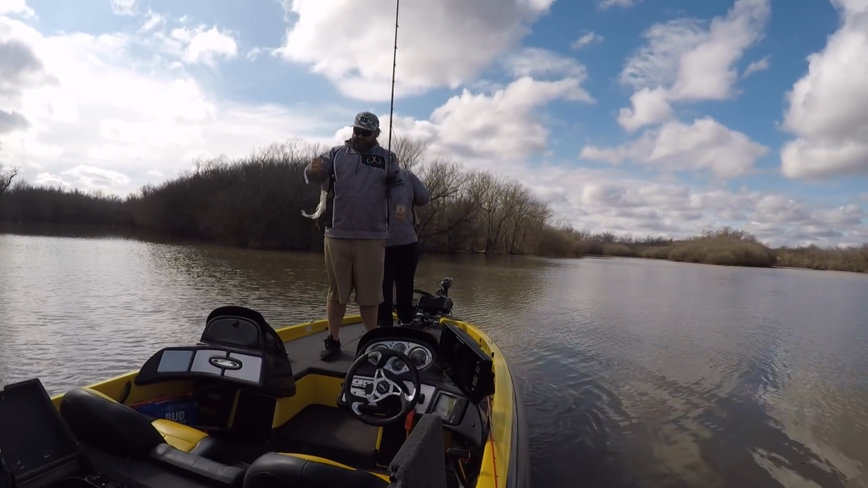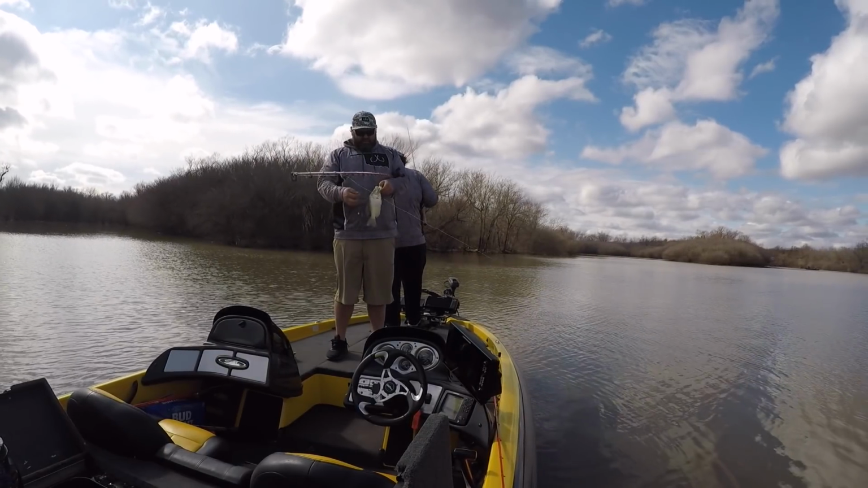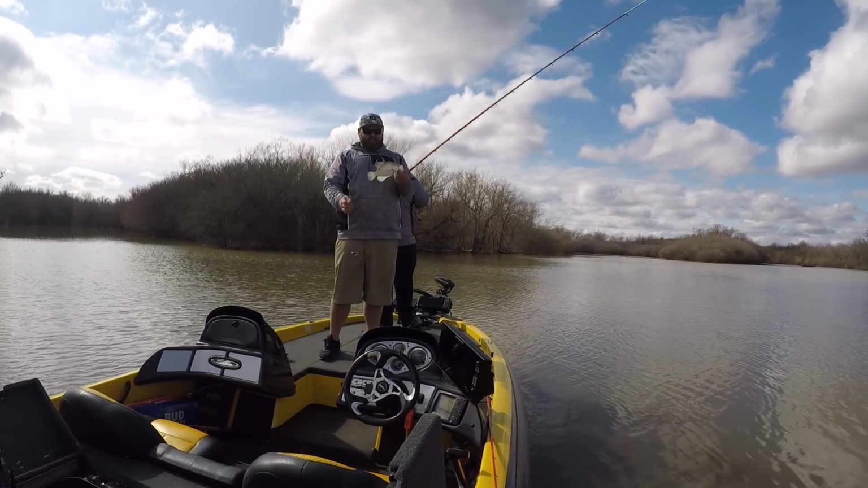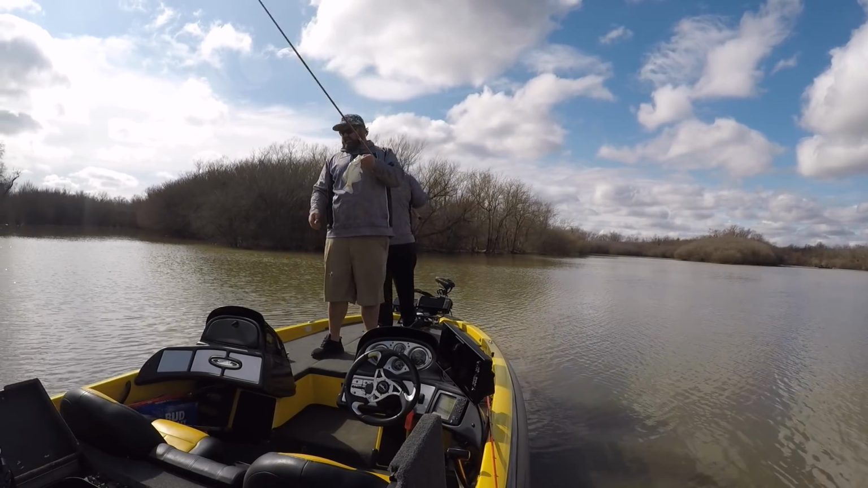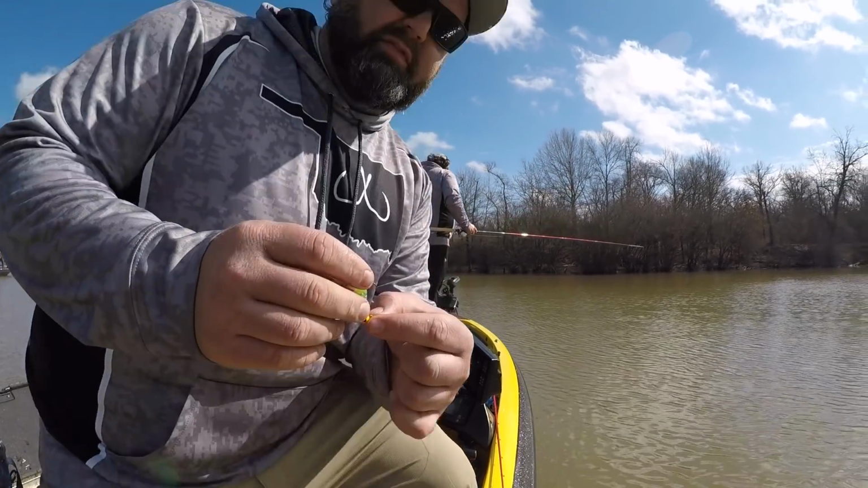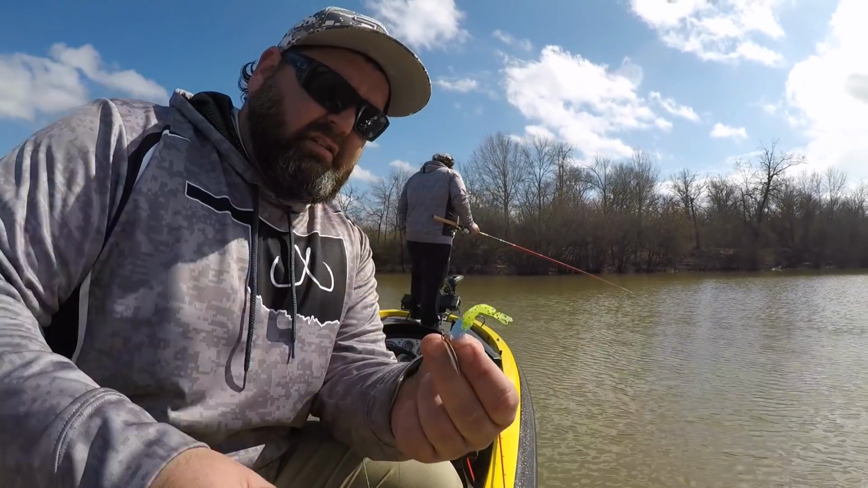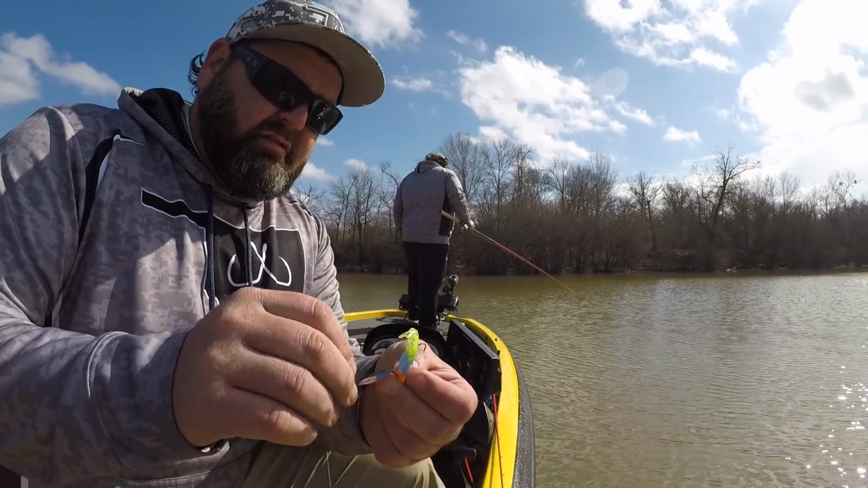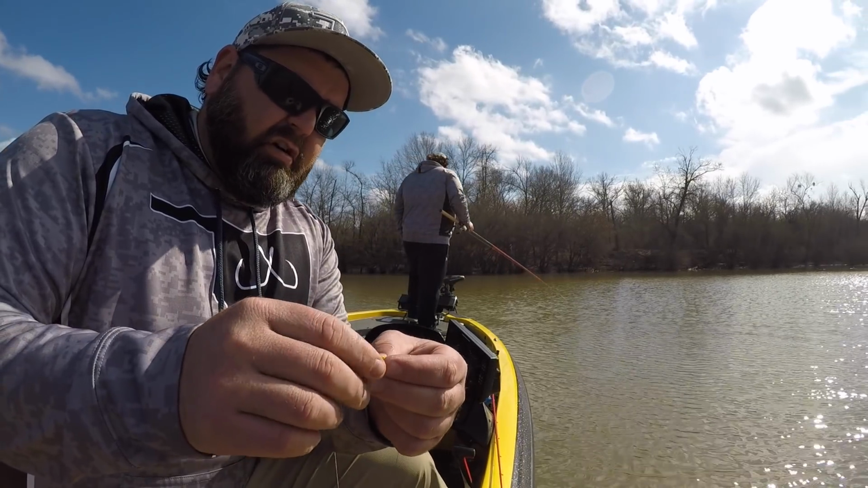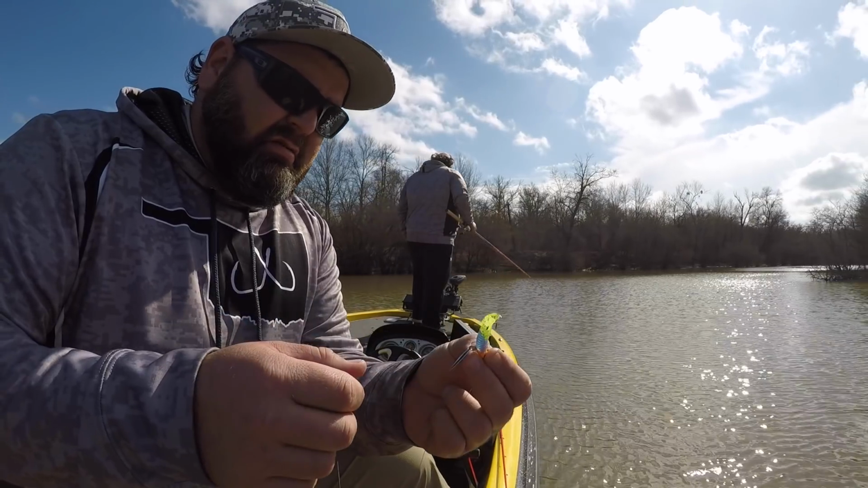Felt him thump it. Just felt weight. I started picking up on that one. Not as big as I thought it was. A little different jig head here I'm using. It's got a blade on it. Hard to get right now, but it's working. It's bluegrass minnow minder.